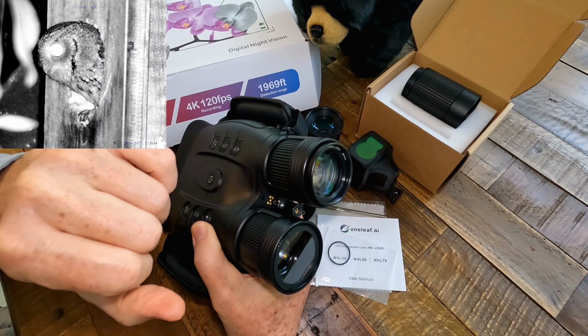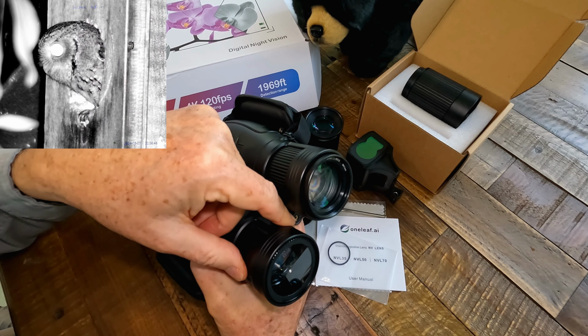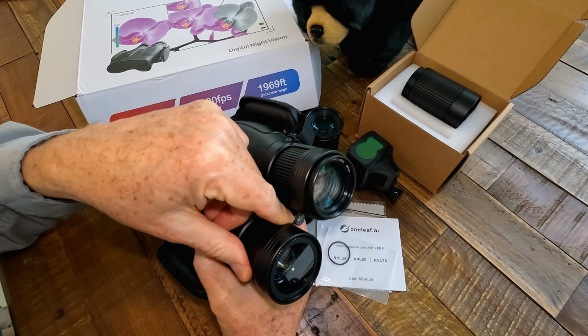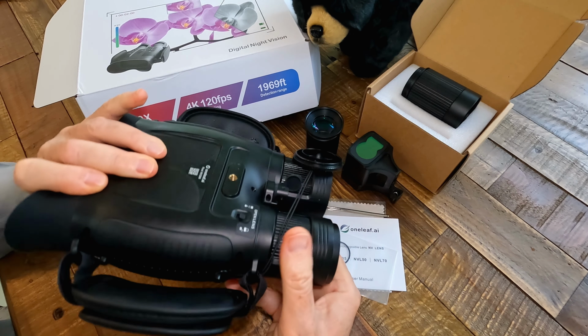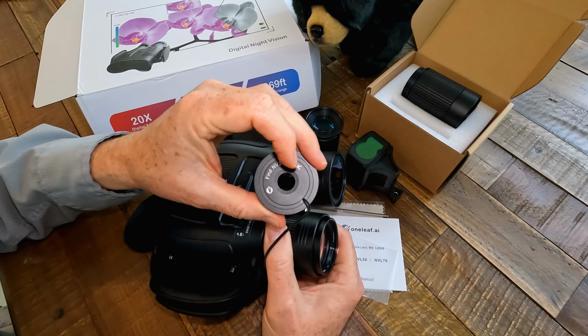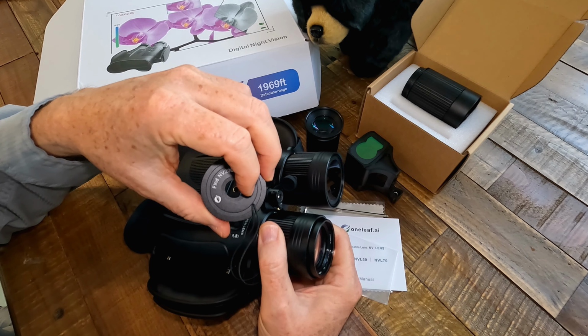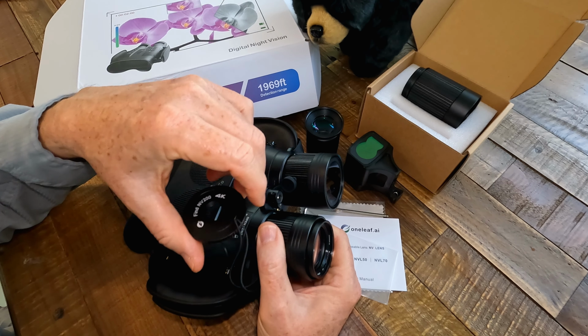So the way this works is you've got your IR illuminator here, which is adjustable so you can zoom in on the power of the IR strength. But then over here you've got your high quality optical lenses. And this is actually a filter that goes on it in the daytime. These are very fast lenses. The 50mm is f1.2 and the new 70mm is f2, so they let in a lot of light.